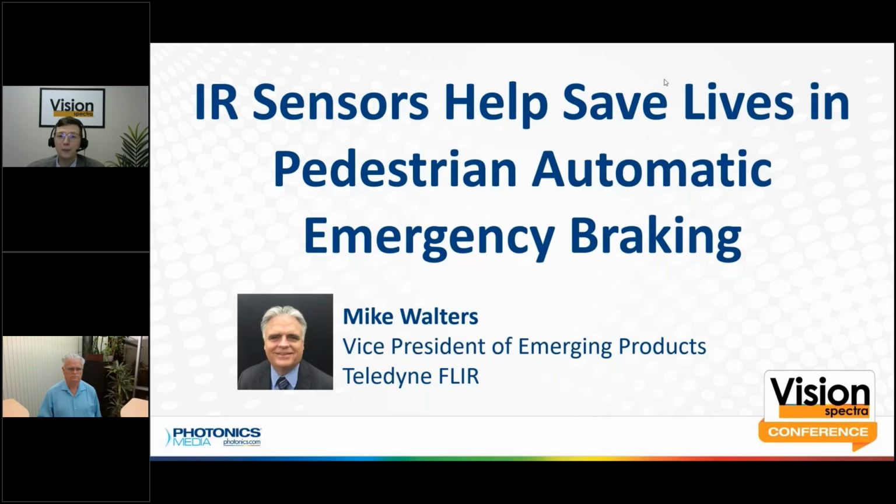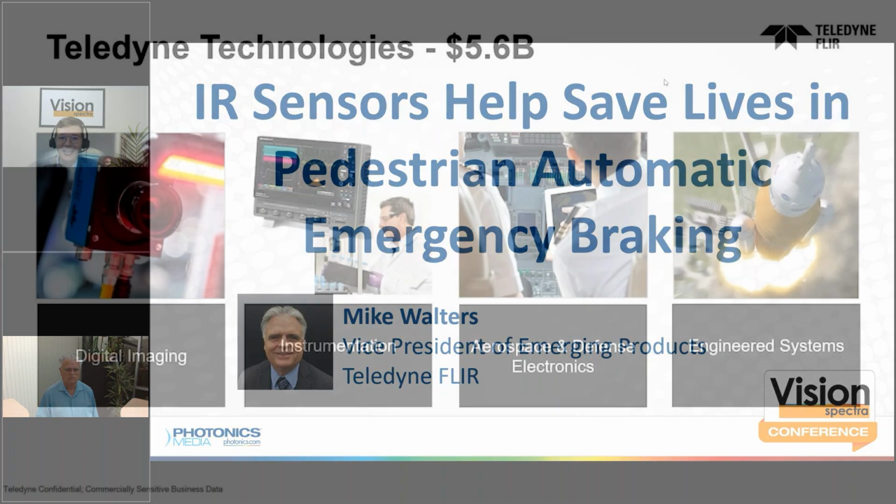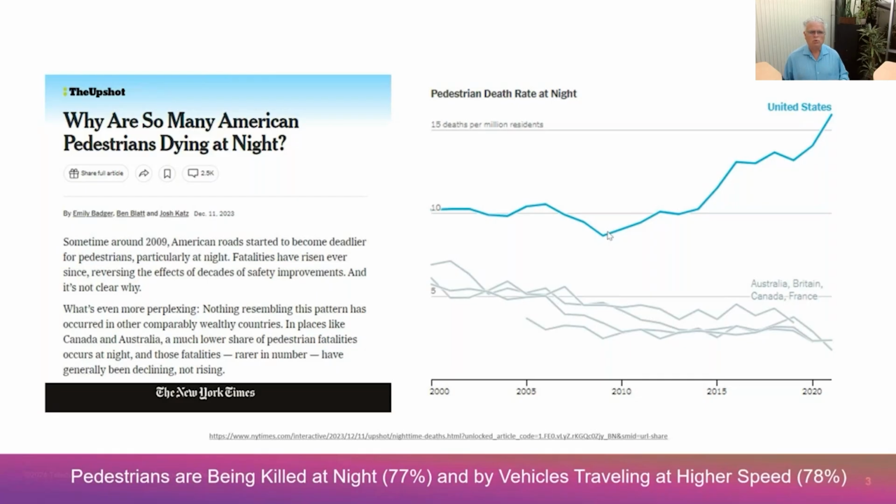In this session, you will hear from Mike Walters, Vice President of Product Management for Emerging Products at Teledyne FLIR. Mike earned a master's degree in electrical engineering and has spent over 35 years in the industry. Today, he joins us to discuss how IR sensors are playing a key role in meeting new federal motor vehicle safety standards.